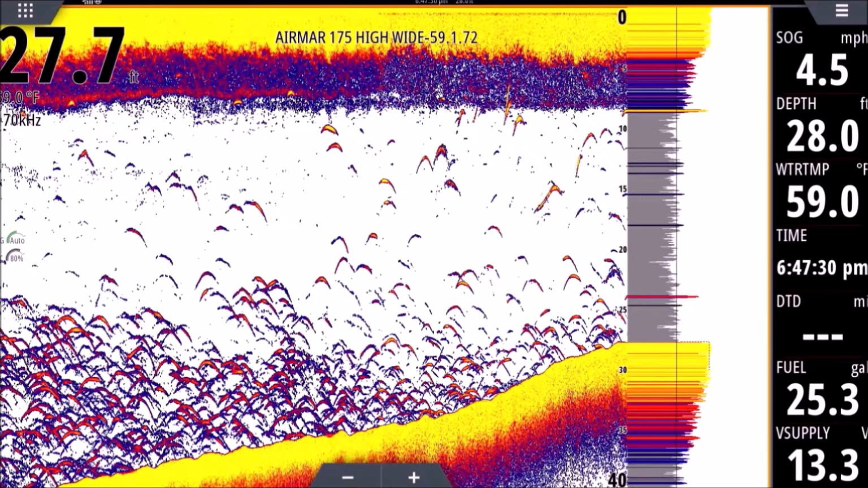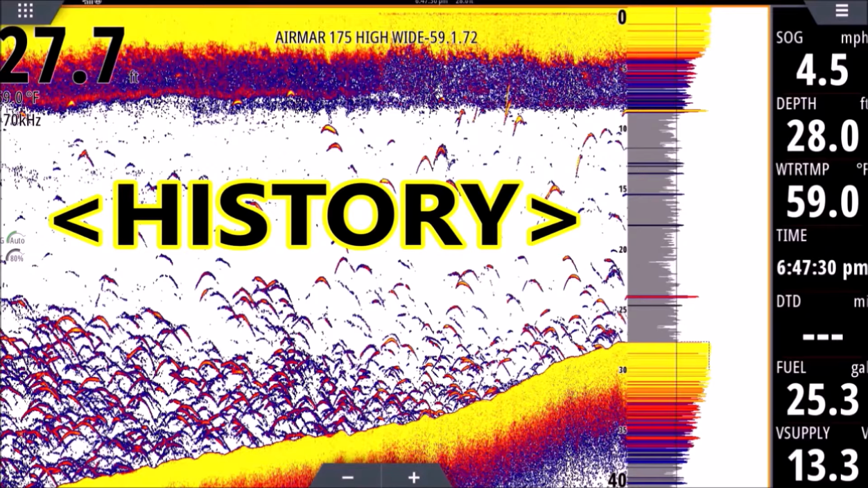So you'll see different colored dashes in there. The colors, again, tell us the strength of the return. Yellow is the strongest, blue is the weakest, and that reddish orange is in between. So the transducer tells you what's under the boat right now in that A scope. Anything to the left of that A scope is history. That's stuff we've already passed by.